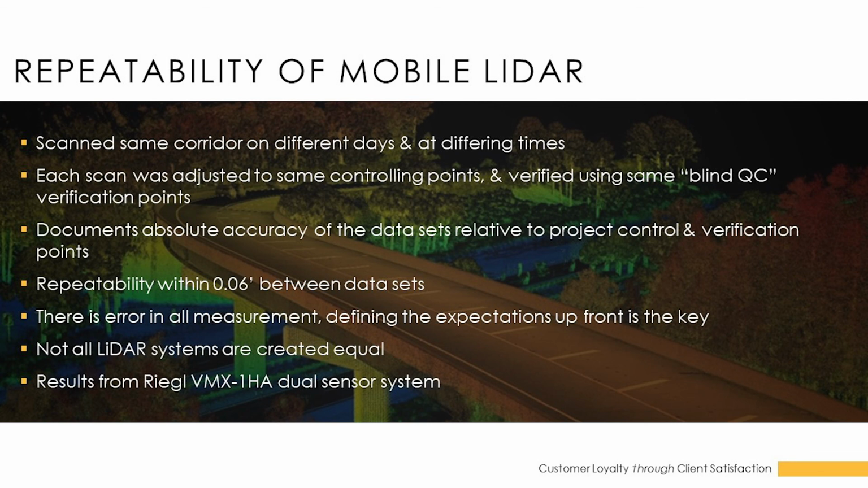One thing I would point out is not all LiDAR systems are created equal. We use Riegl mobile LiDAR scanners. We have two systems. We have the VMX-1HA, which is a dual sensor system, and also the VMX-450, which we've had upgraded, and it actually incorporates the same IMU that's in the VMX-1HA. So we call it the VMX-450 Plus.